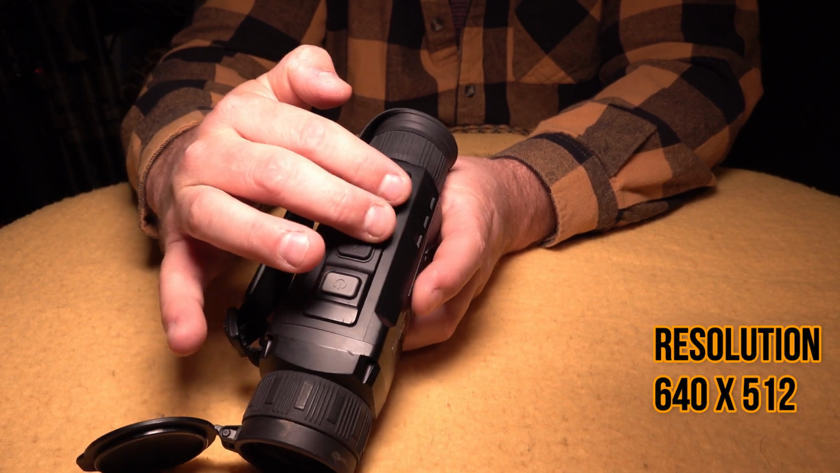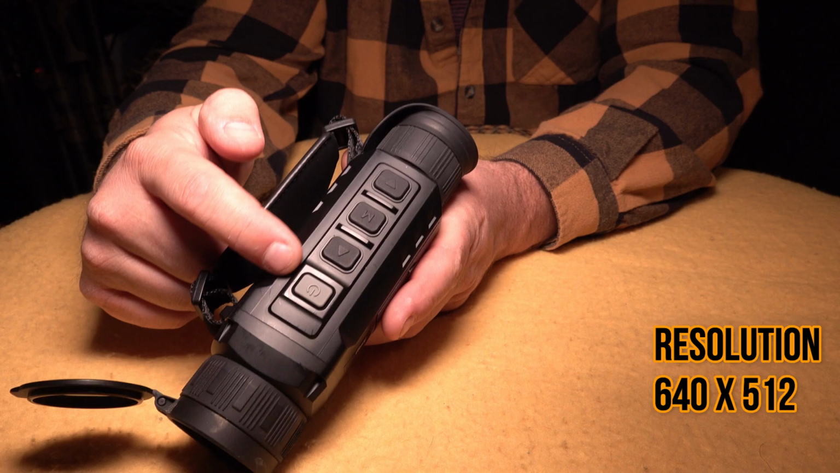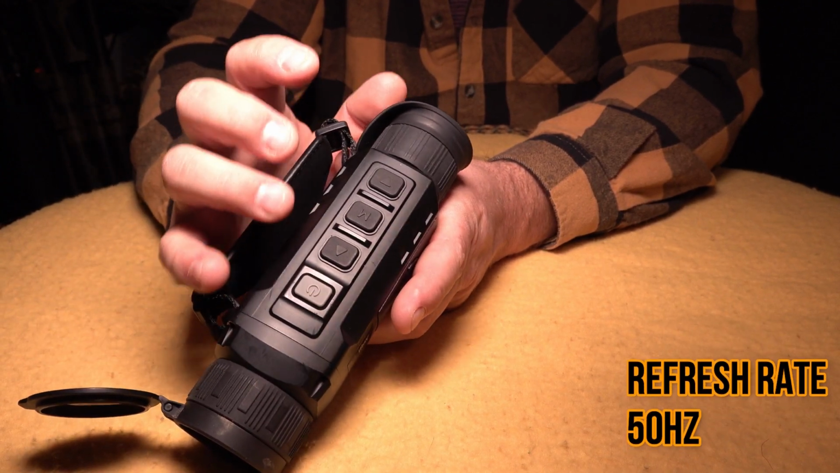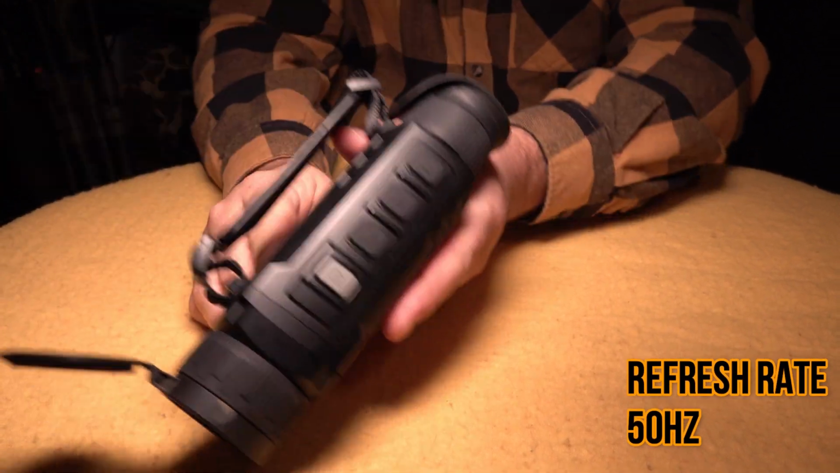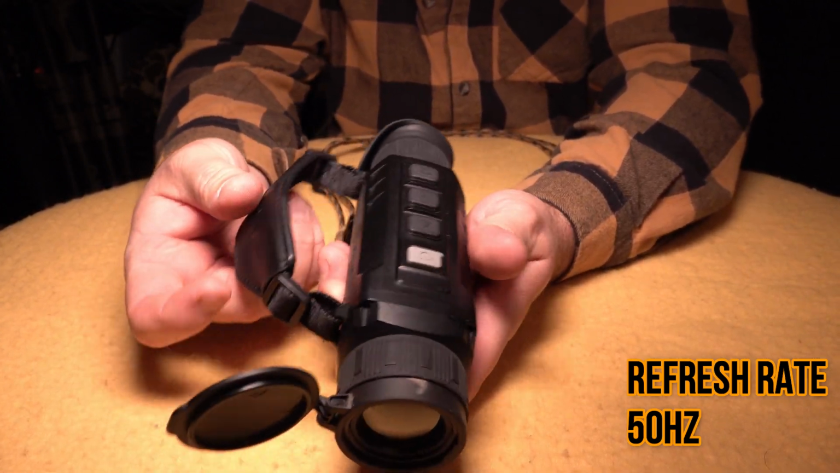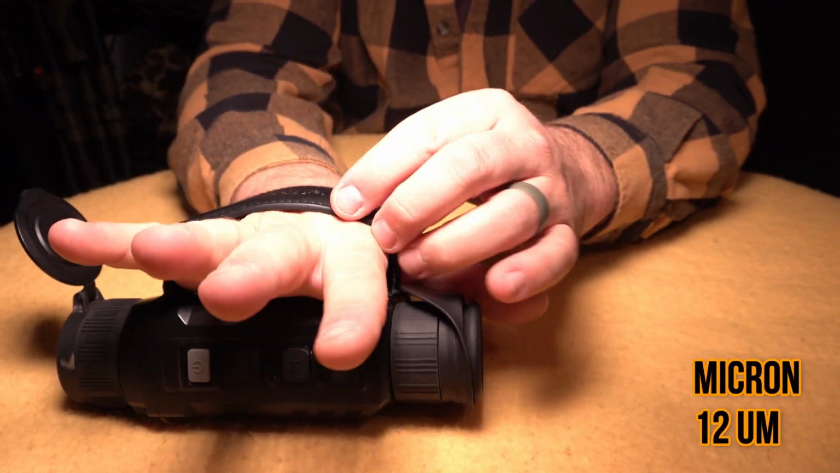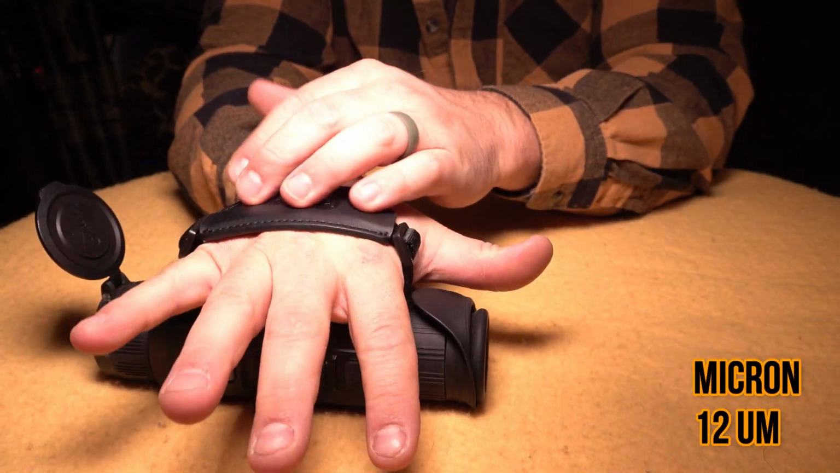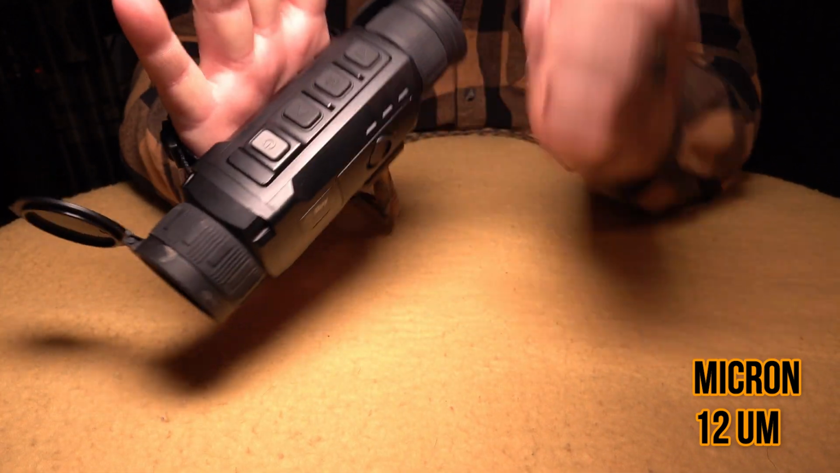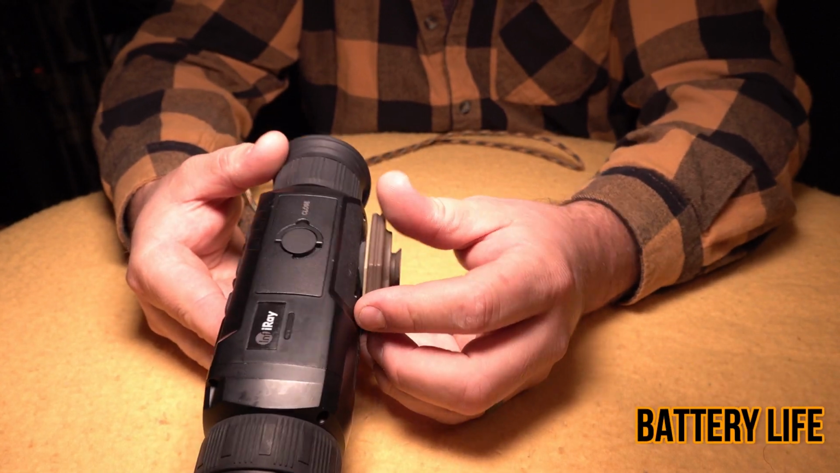Just having these little plastic changes in the housing makes a big difference whenever you're trying to feel around for your buttons. Also on the side, you get your standard hand strap. This one I actually really like better than any other hand strap I've used on any other thermal. I've got plenty of space in here. I got a nice big backing here. It feels really good. And then rotating onto the other side is where your battery pack is.